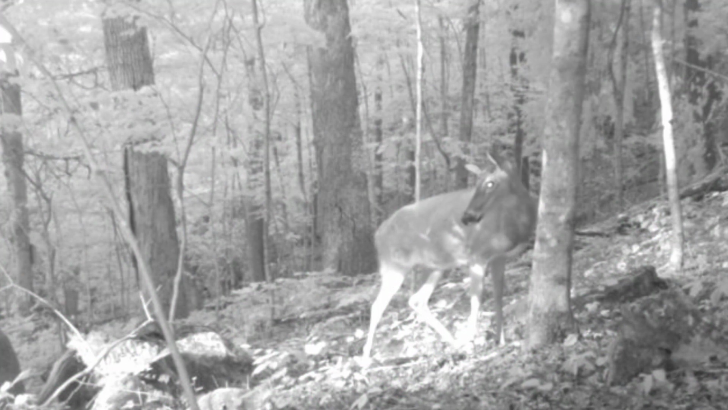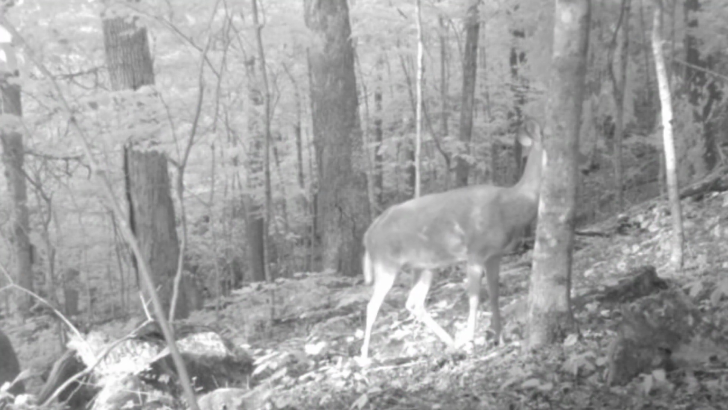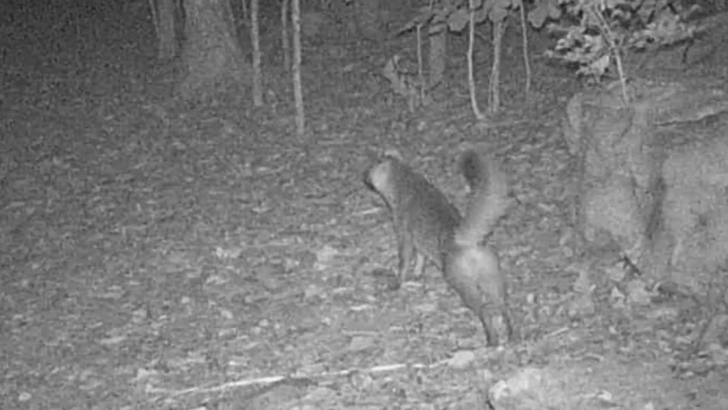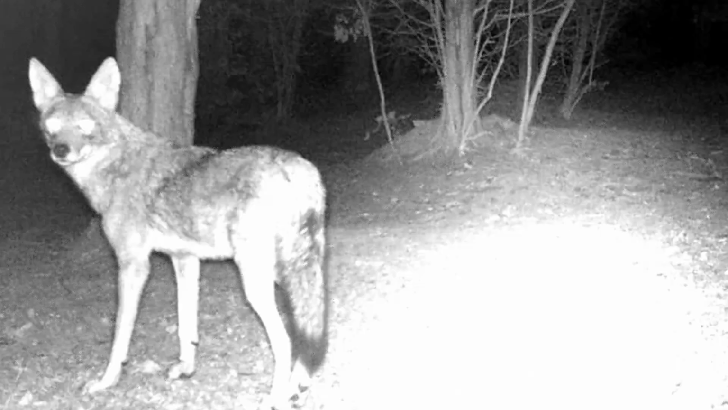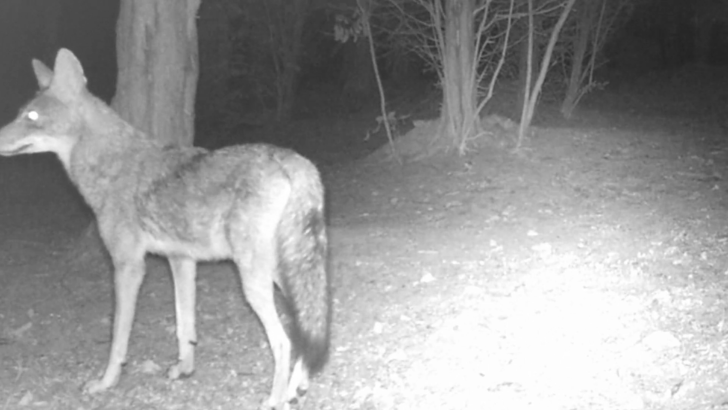Here late in the evening, these deer browsing through these acorns, all in these ridges. And here's old Fox here. He's got up stirring around for the night, stretching, scratching. And down here in the field, old Coyote.